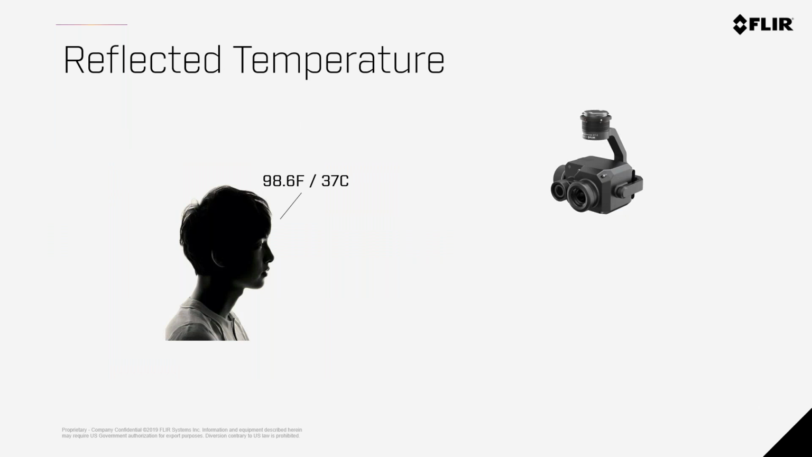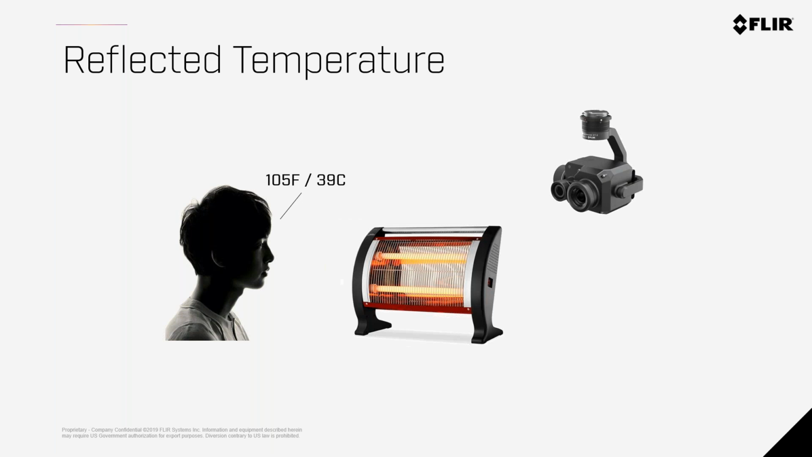So let's talk about reflective temperature. If I have a thermal imaging camera and I'm looking at a person, and a person's normal temperature is 37 degrees Celsius or 98.6 degrees Fahrenheit, if you added something very hot in front of that person's face, the face would appear to be hotter than it actually is, because it's now receiving radiated energy from something else. So when you're using a drone to measure the temperature of something, you have to consider all of the elements behind the camera that are impacting your subject.